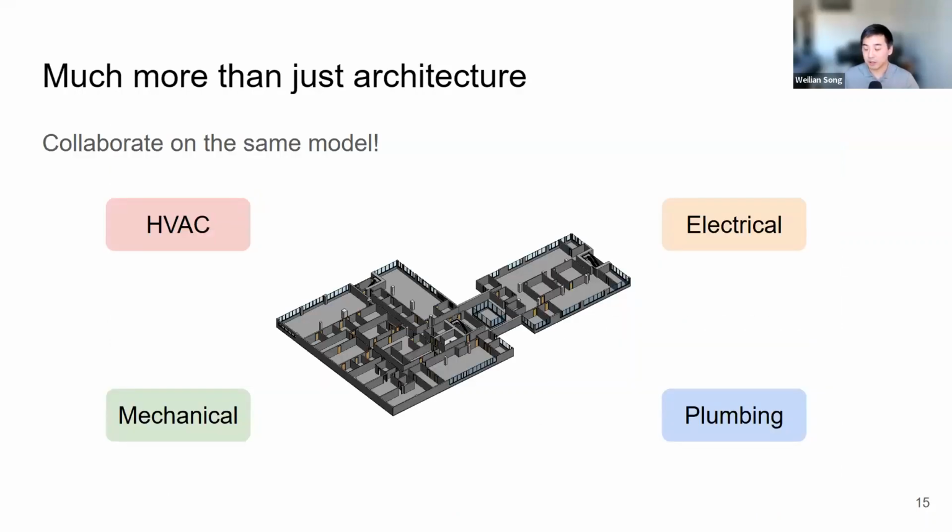And beyond that too, BIM is something more than just architecture. It is a platform that supports collaboration with other disciplines like HVAC, mechanical, electrical, and plumbing. The advantage here is that during the design of the building, everyone actually uses the same 3D model to perform the design. So it's almost like the Google Doc of the building industry, I guess. With that, collisions or anything can be detected and resolved before anything is built. And that saves a lot of time and money on that front.